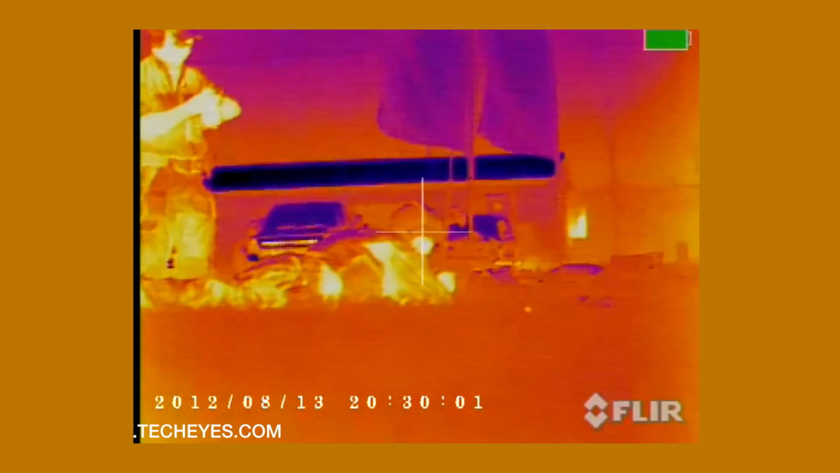Now, one important thing I think I should point out is that this right here is not night vision. It has night vision capabilities, but it's digital. It's not what you and I would think of as traditional night vision. Night vision operates by amplifying ambient light. Thermals only detect differences in the temperature of objects.